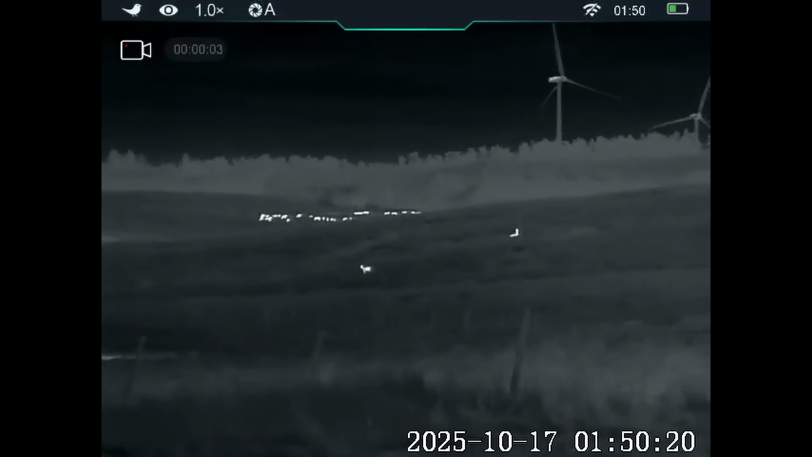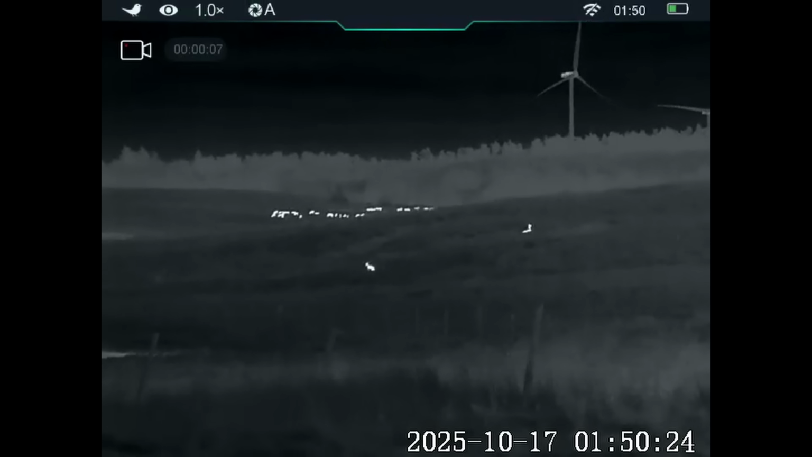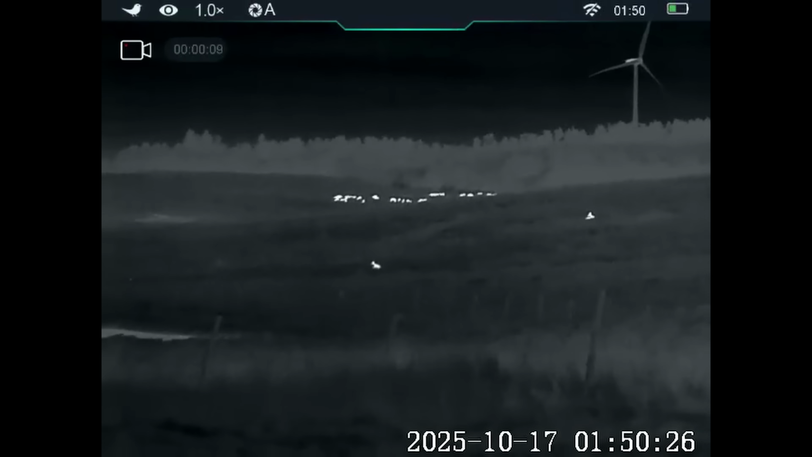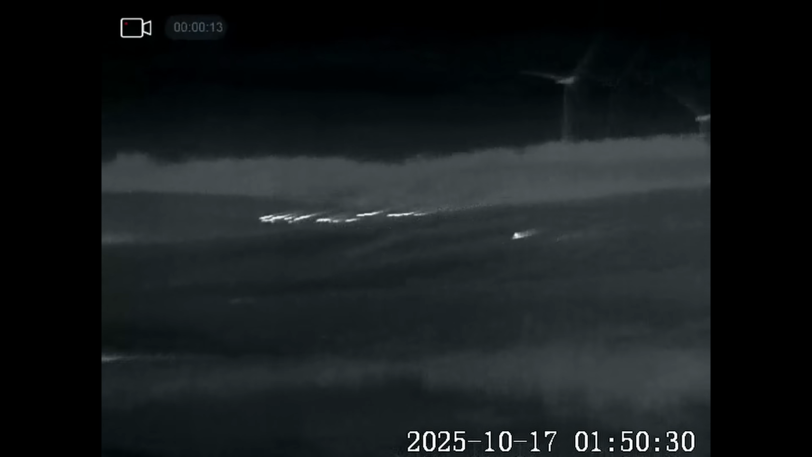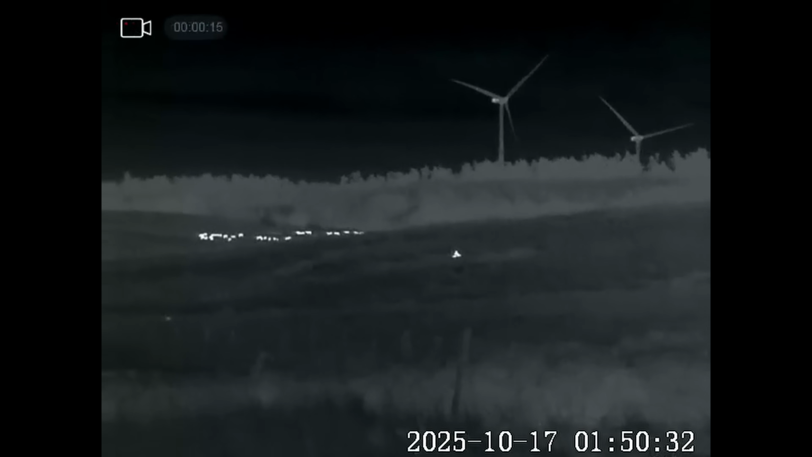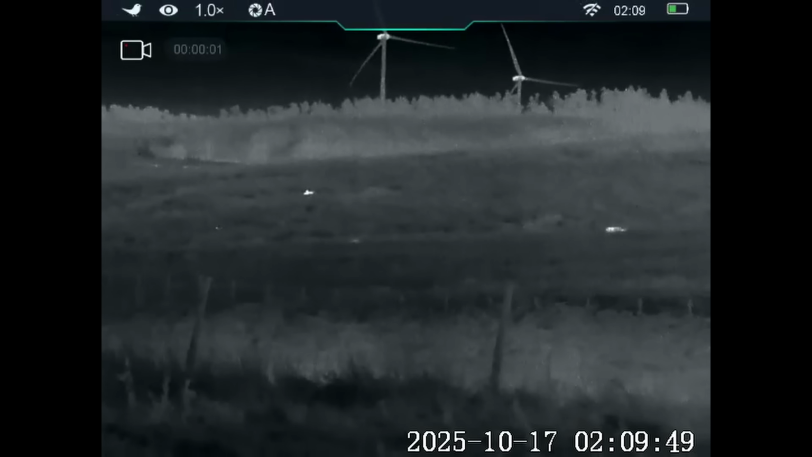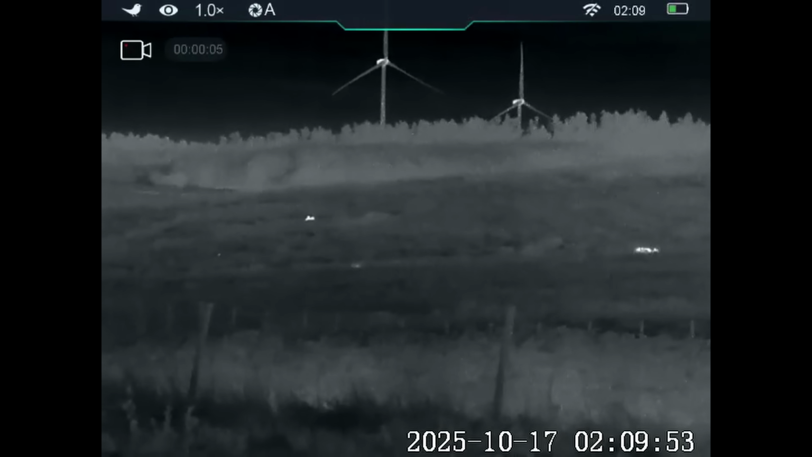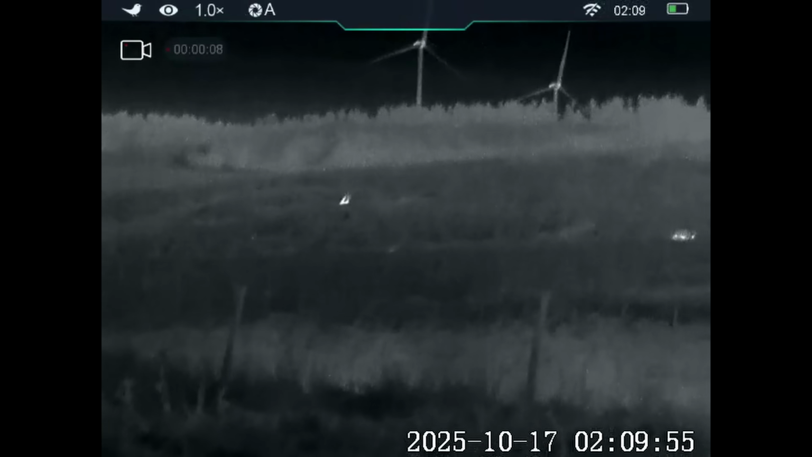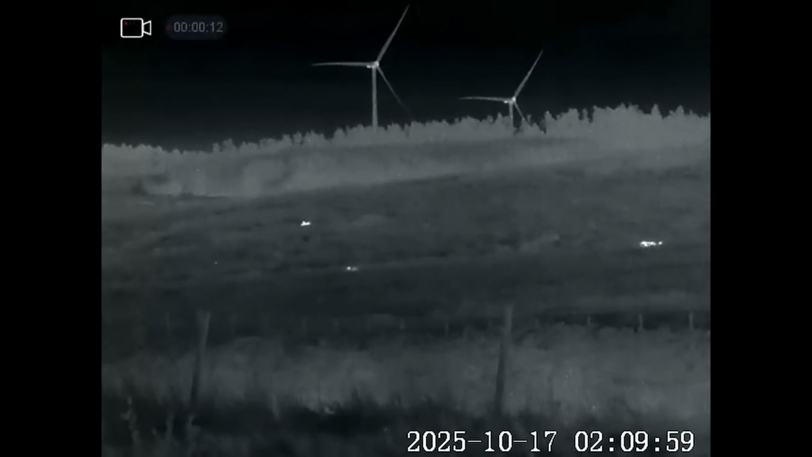Here we've got 2 roe deer that you can see on screen. The one lying down at the top, that's a buck, and the one running down's a doe. There's a ravine there that it's going into, and you can just see a slight heat signature there of another doe. The 2 does are actually feeding. You can just see one off from the centre, just a very slight heat signature, and then the other one's making its way up as well.